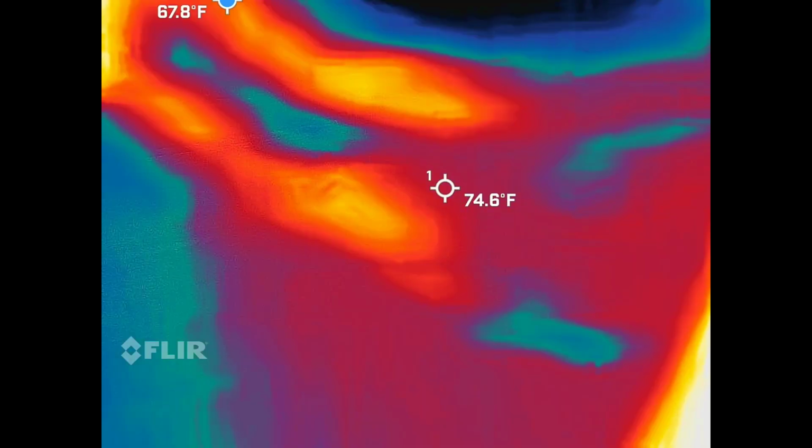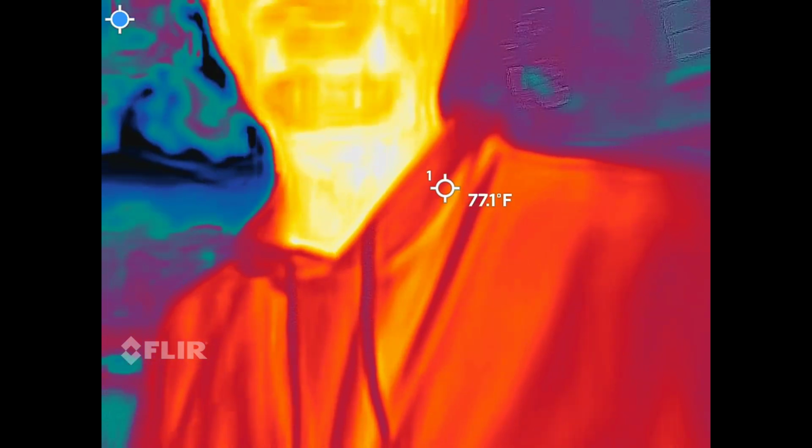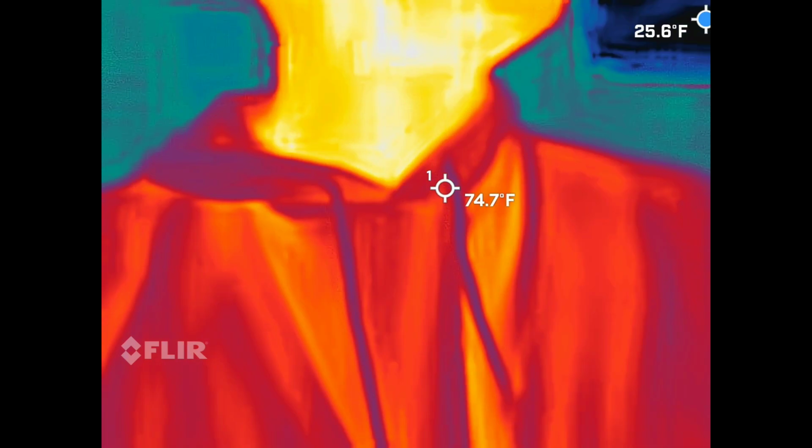Attachment for a cell phone. There's not many cell phones that can actually handle this, so this is a construction phone. But you guys should be able to see me in there, so I'm the orange, red, and yellow guy. So sorry, Noah, but this is going to work. I'm the hottest thing inside the frame right now.